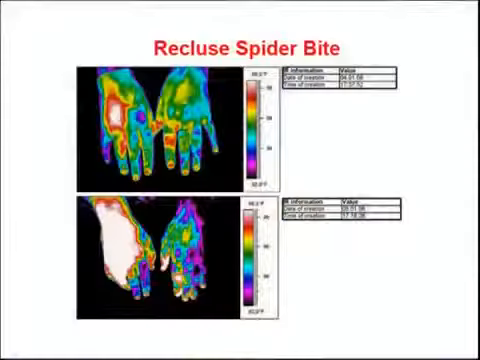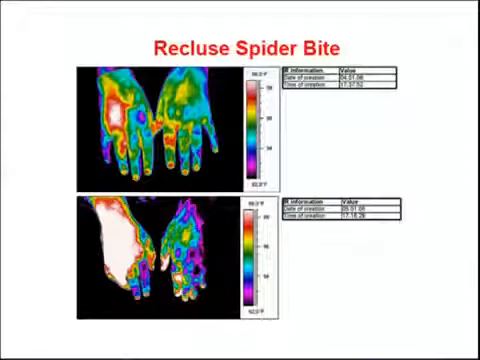So I got bit on this knuckle. The next day you can see the amount of infection and inflammation one day after the spider bit me. I was in Texas at the time. And here's the most wonderful thing about East meeting West. I was with a pharmacist and a chemist at the time, and I said, I'm going to be back in Canada tomorrow, I'll get it taken care of.